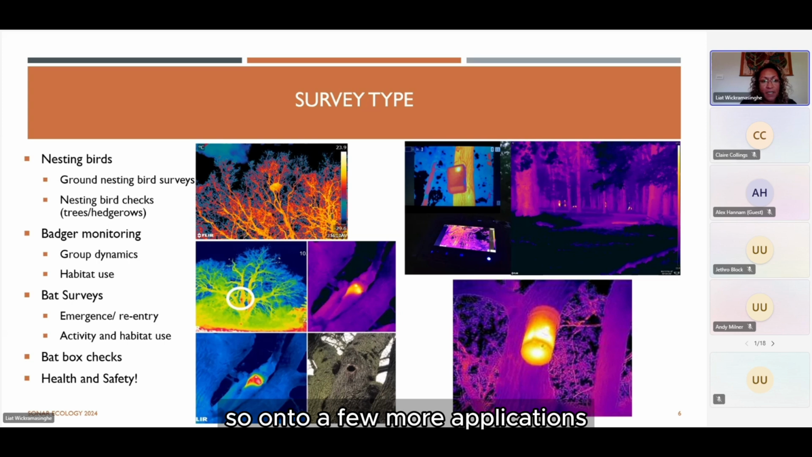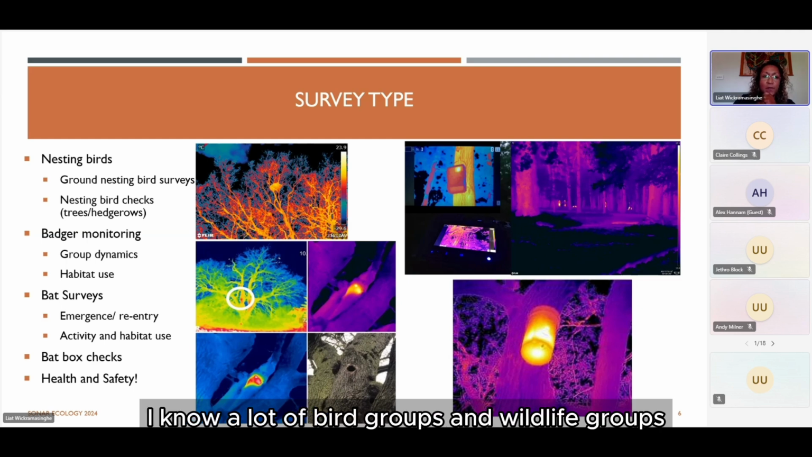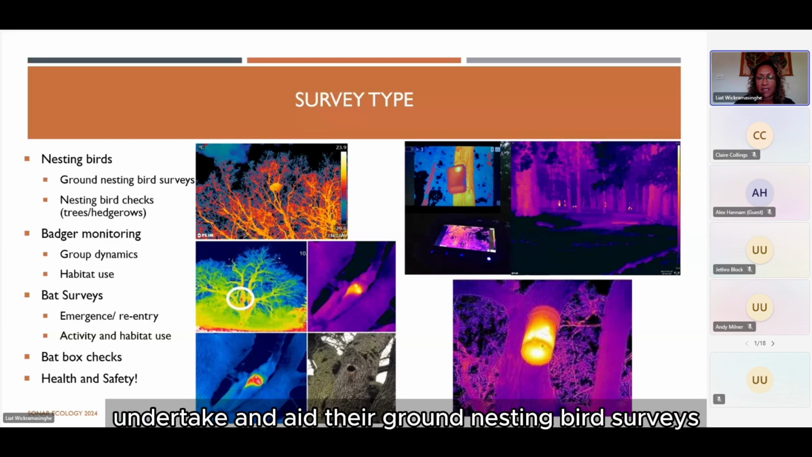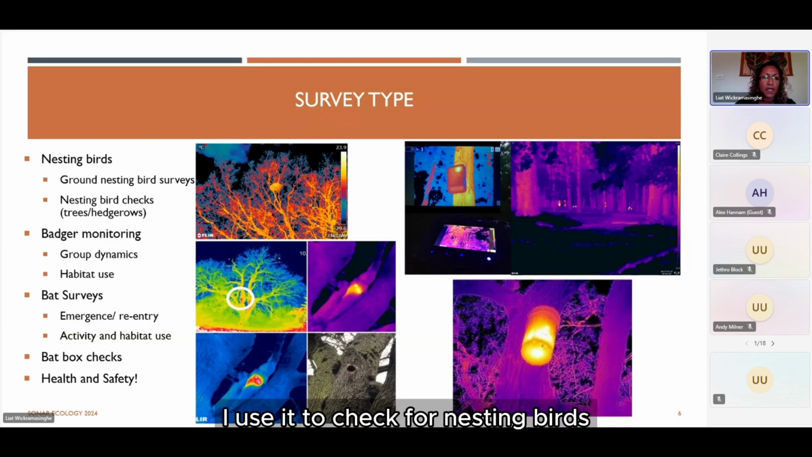So on to a few more applications that we are more familiar with as ecological consultants. The application is increasing with more ground testing, I think, but I've certainly used it for nesting birds. I know a lot of bird groups and wildlife groups now use thermal imaging scopes to aid their ground nesting bird surveys. I use it to check for nesting birds within hedgerows and tree canopies. You need to be aware of the environmental conditions.